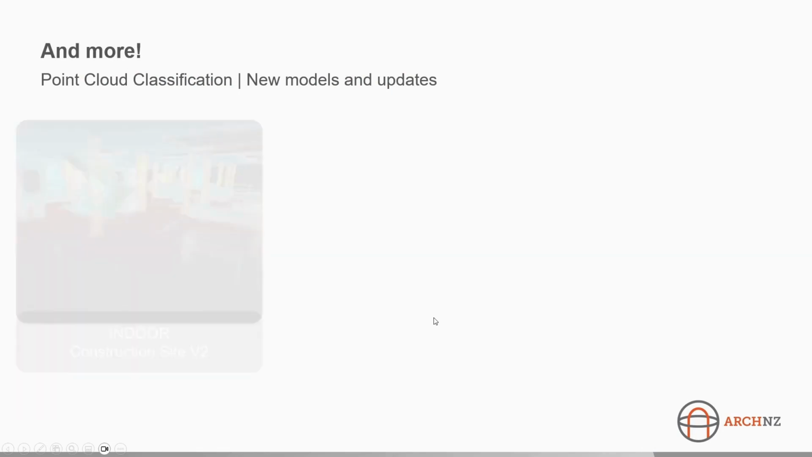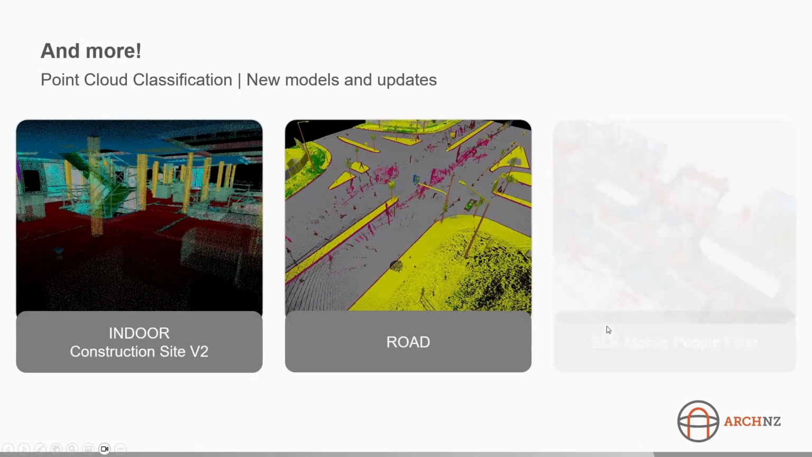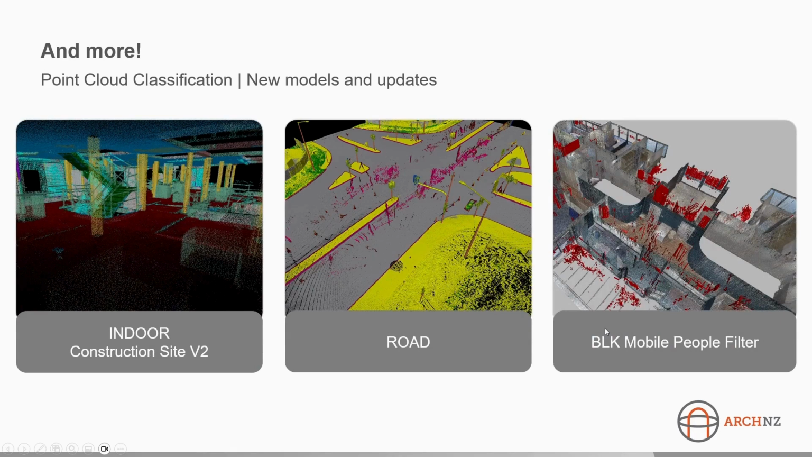Right, and then finally, a couple of updates. There's lots more in the software, and there's a whole swag of new features in the release notes. The last one I'm going to focus on today is new classification models. And the road one was covered actually by Yannick in the previous ArchNZ webinar that we ran, so have a look back in the archive on that one. He previewed the new road classification, which does an amazing job with both terrestrial laser scan data and also mobile laser scan data.